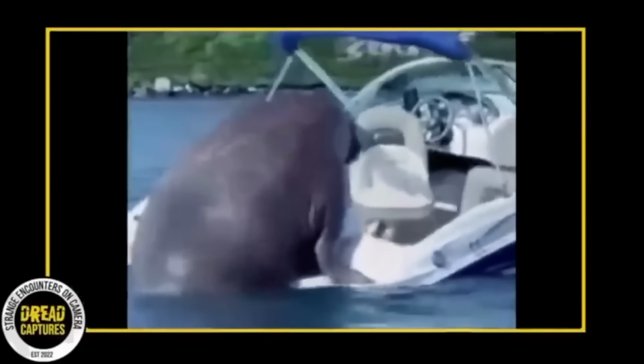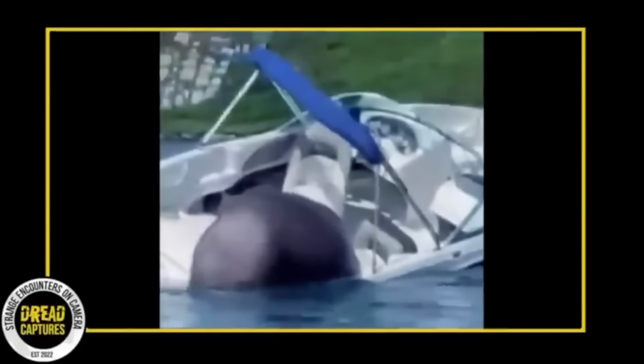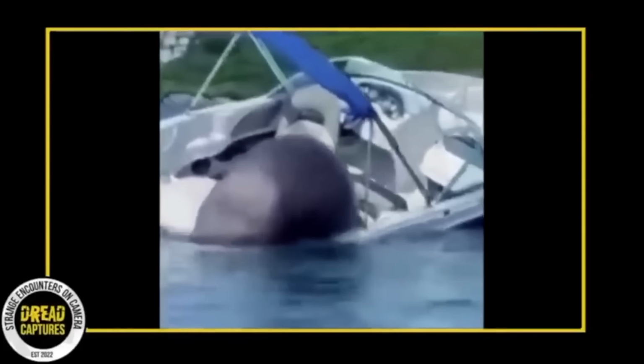A few other instances have been caught on camera like this, and the boats were definitely not abandoned. I'm guessing these lions are just taking a breather or looking for a place to sun themselves. Anyhow, great capture. I've never seen anything like this.